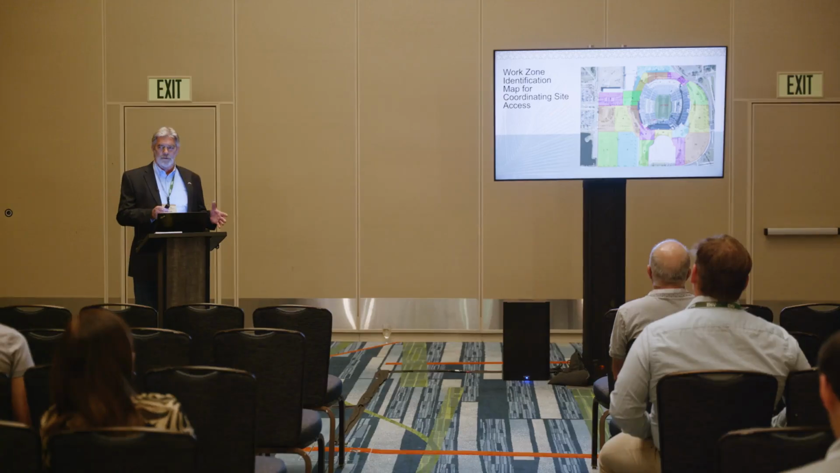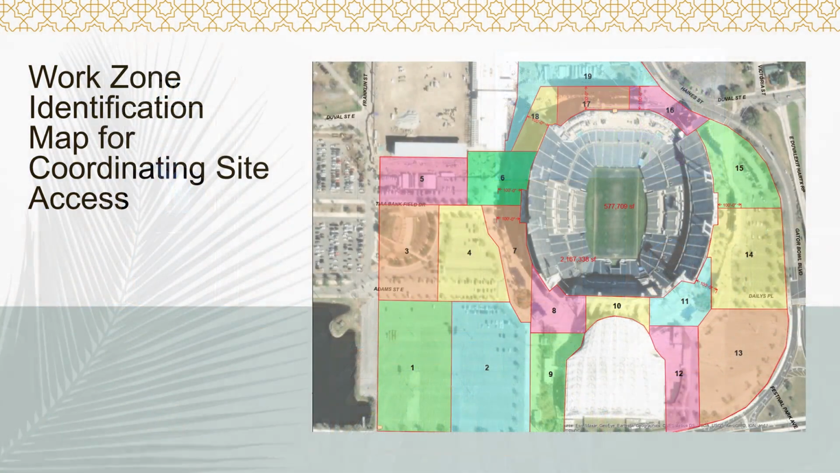We had to deal with multiple venue sites here. The area to the south, the lower part of the slide in white that's not colorized, is a concert venue. Off to the left, where you see the parking area that's not colorized, further to the left is a baseball field.